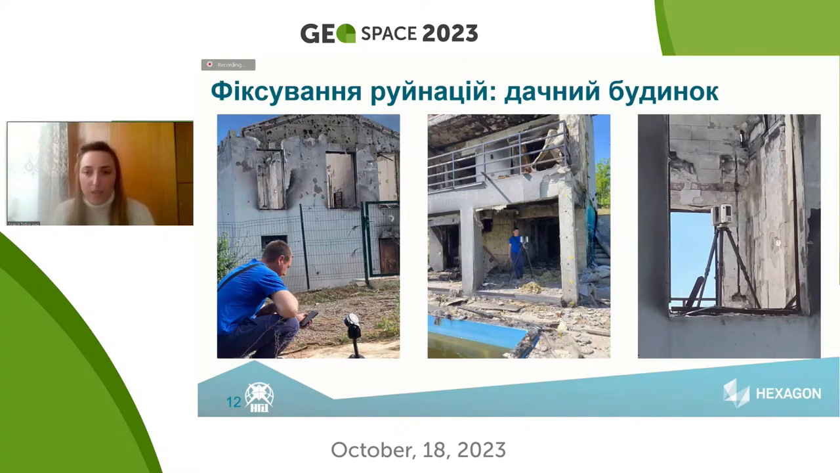And the scanning was done with the help of RTC 360. Then this data was transmitted to Leica Geosystems. They processed this data and designed the software for this, and they introduced some new approaches to working on these objects.